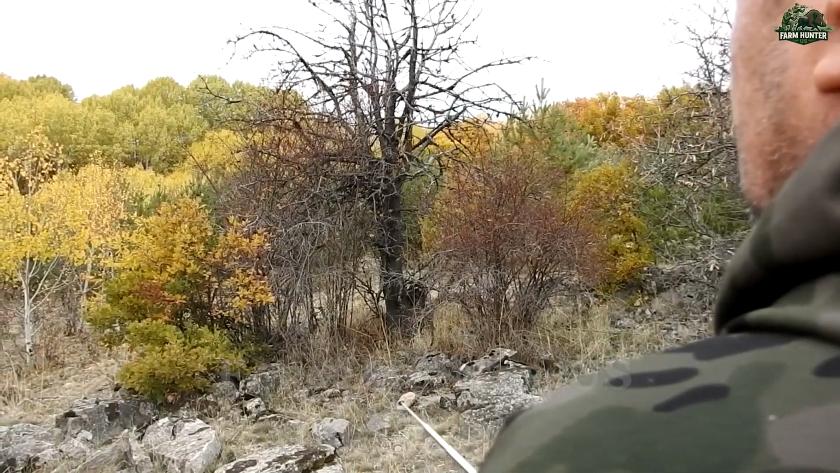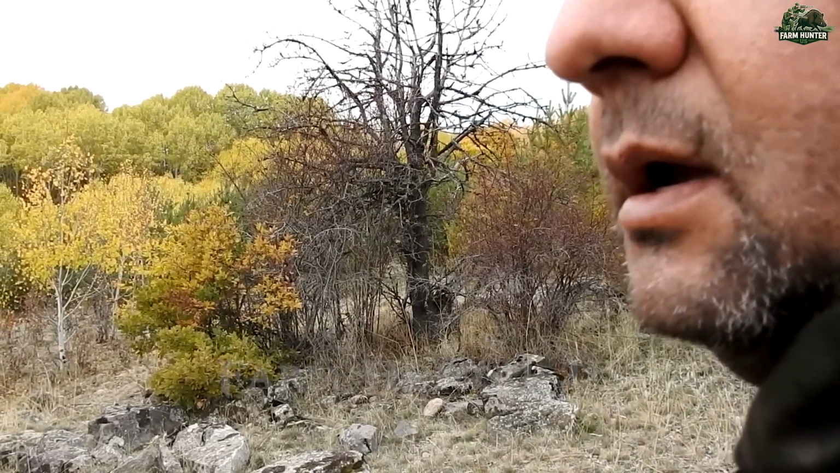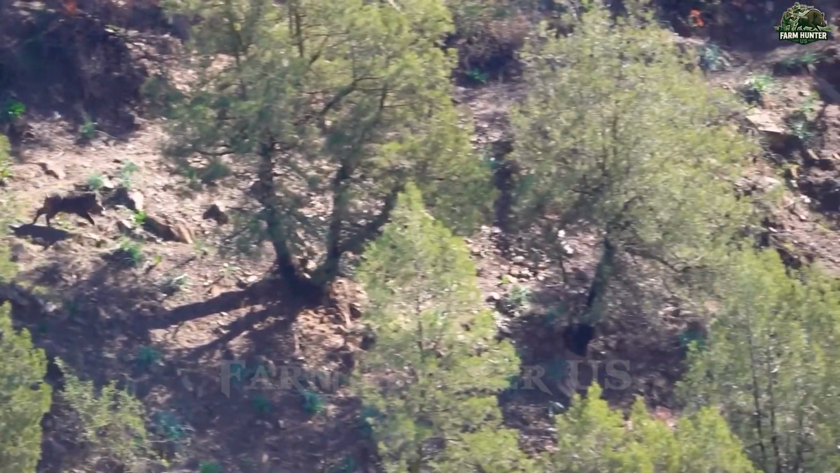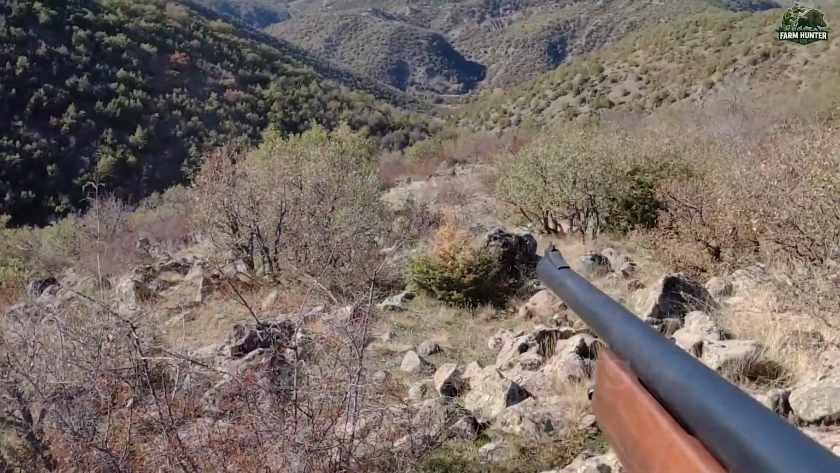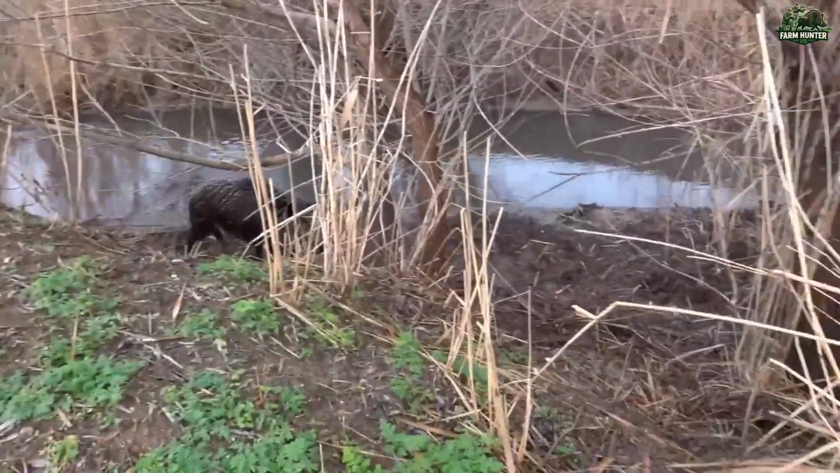Later that afternoon, Kadali was still watching the tree line when something moved. Not wind, not birds, but something heavier. He raised his scope, saw the target, and fired. Another hit.